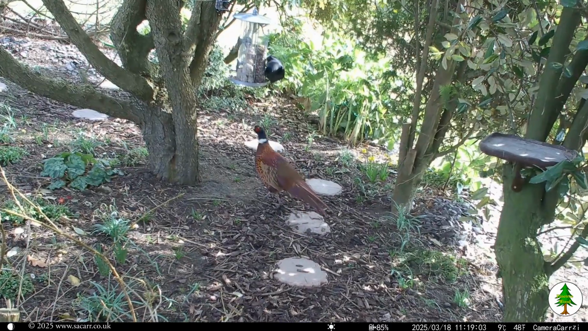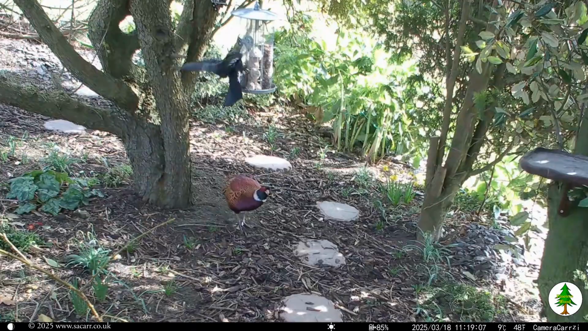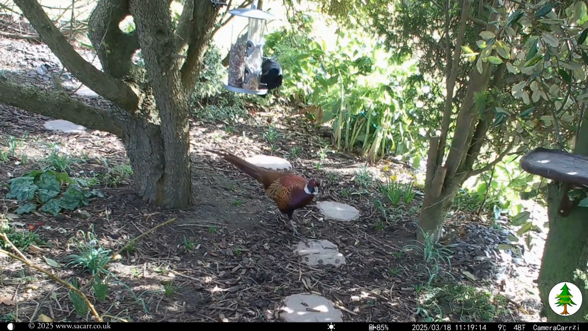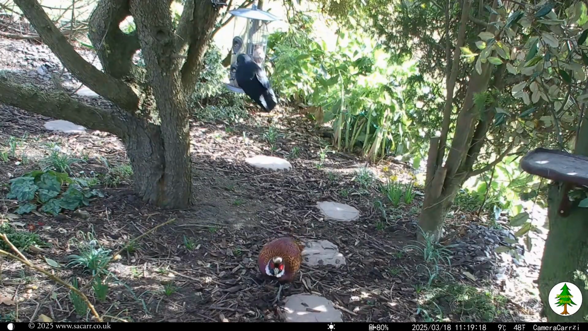Late morning, the pheasant came to the garden, circling around underneath the feeder. It was back again at noon, and then at 1:30. The pheasant was lucky to clear off after that, as we had an unusual daytime visit by the fox at 2:20.